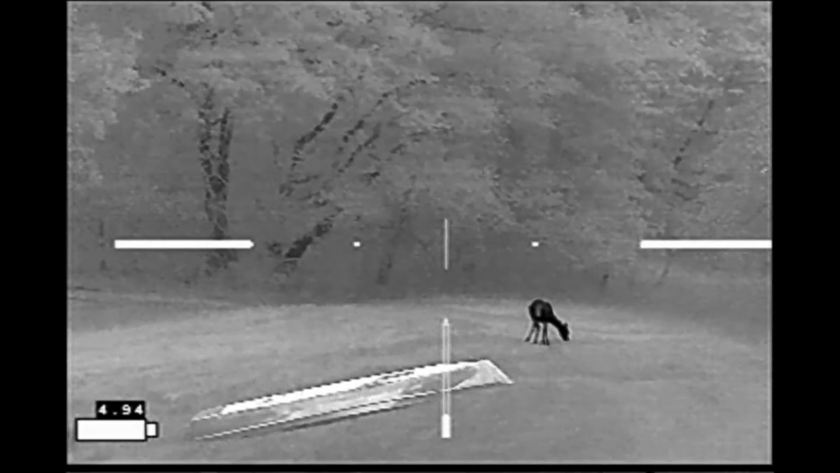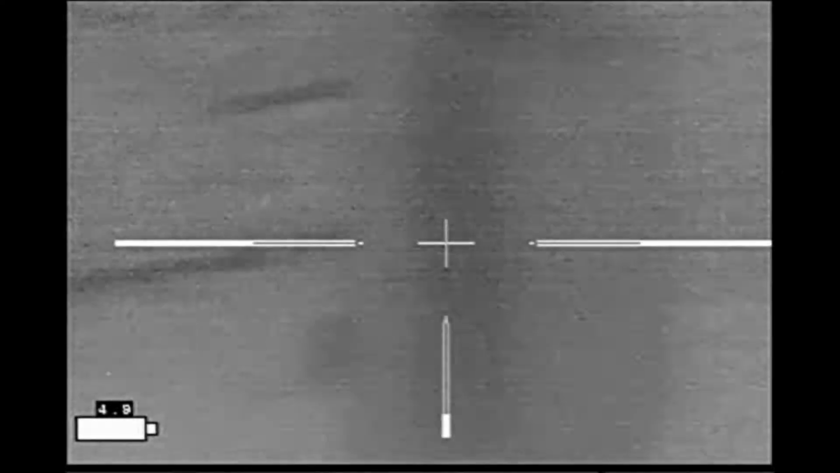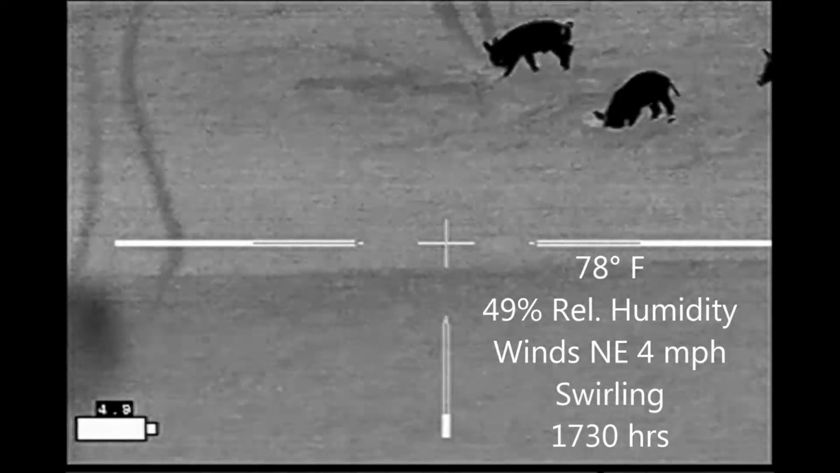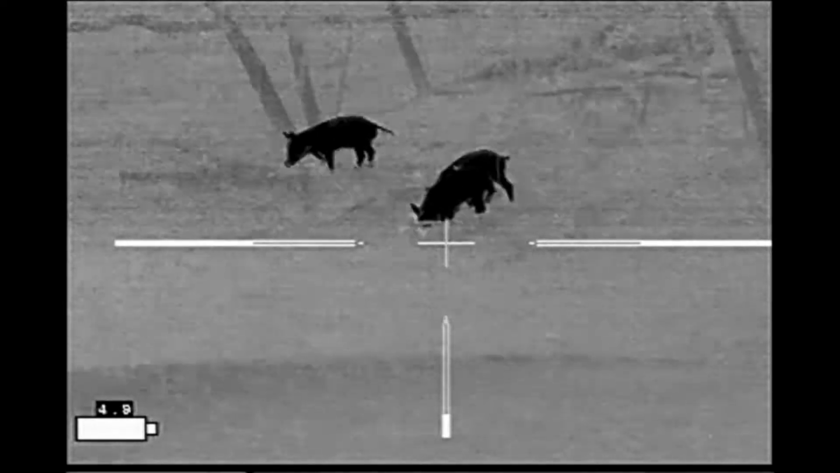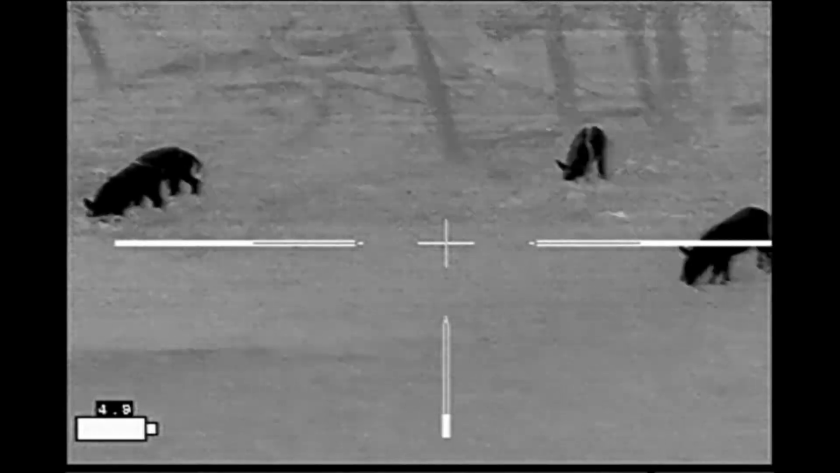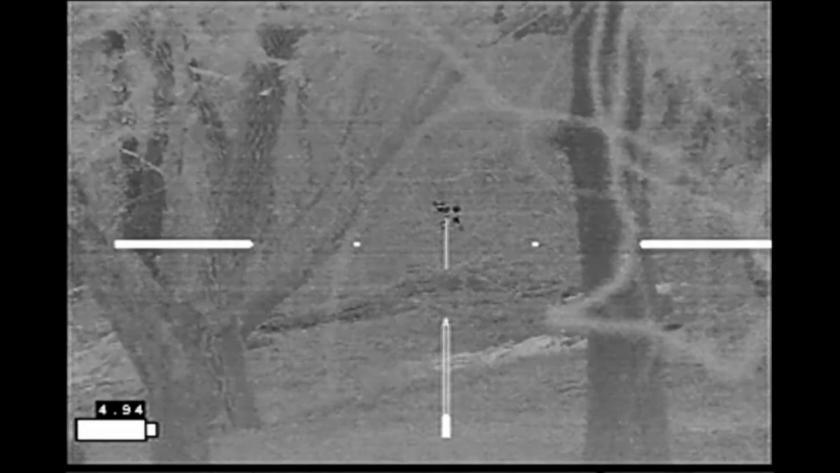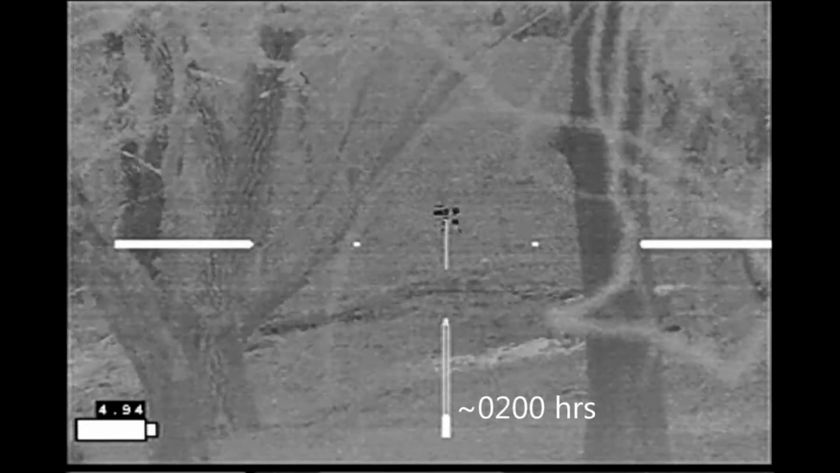Unfortunately, no hogs came out along the dam itself, but some did come in behind me early on in the evening. This appears to be the same sounder from last week, minus at least one individual, but more about that later. During the course of the evening, I had other activity. This was a coyote that came in.